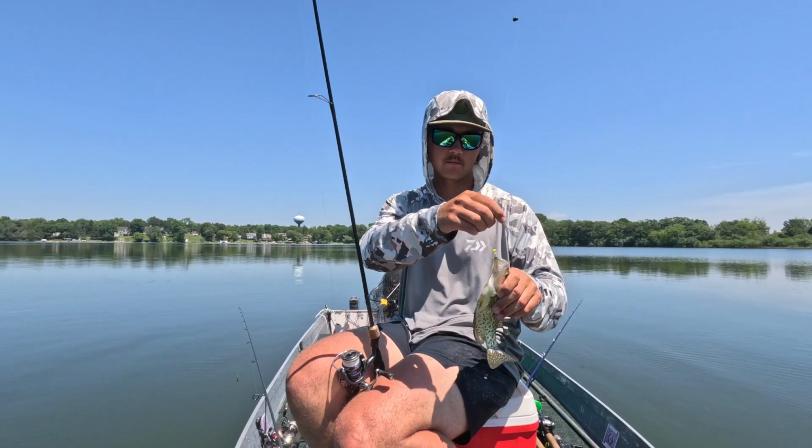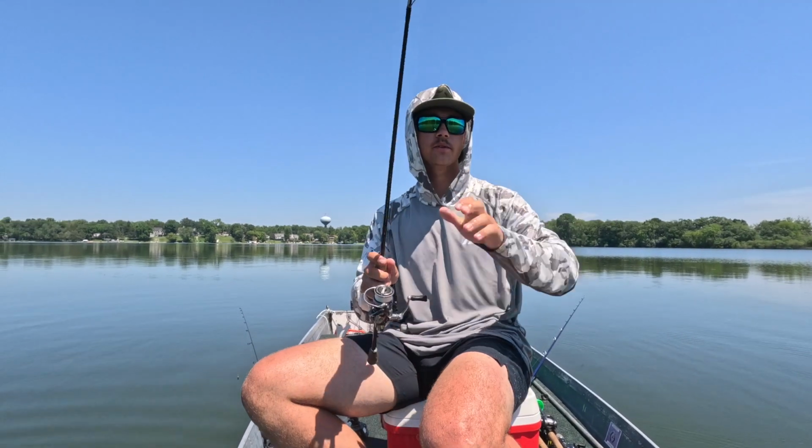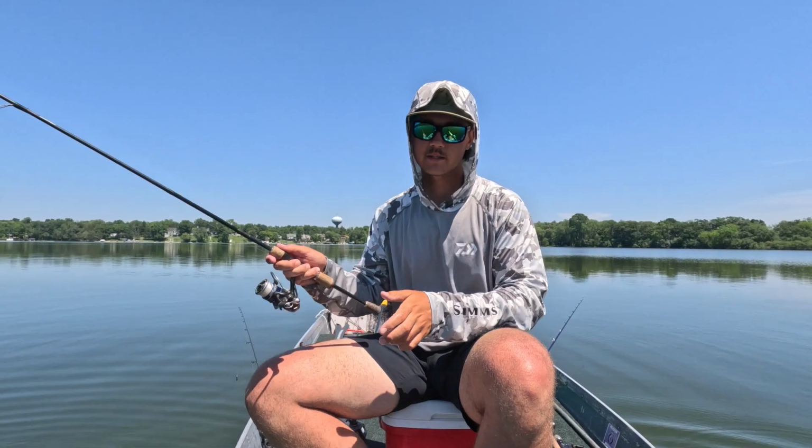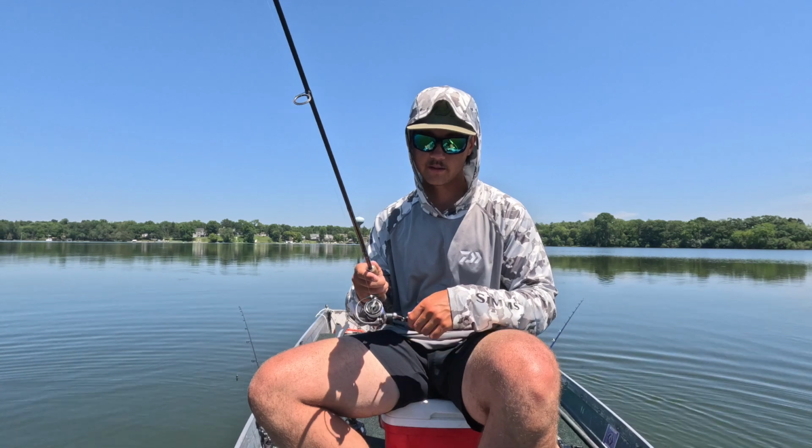Perfect eaters. You can keep all these. Like I said, I don't want to keep all of them. I'm gonna sort through a couple. Try to keep the slightly bigger ones, but if I catch a big one, I want to release it because those are good genetics back in the lake.